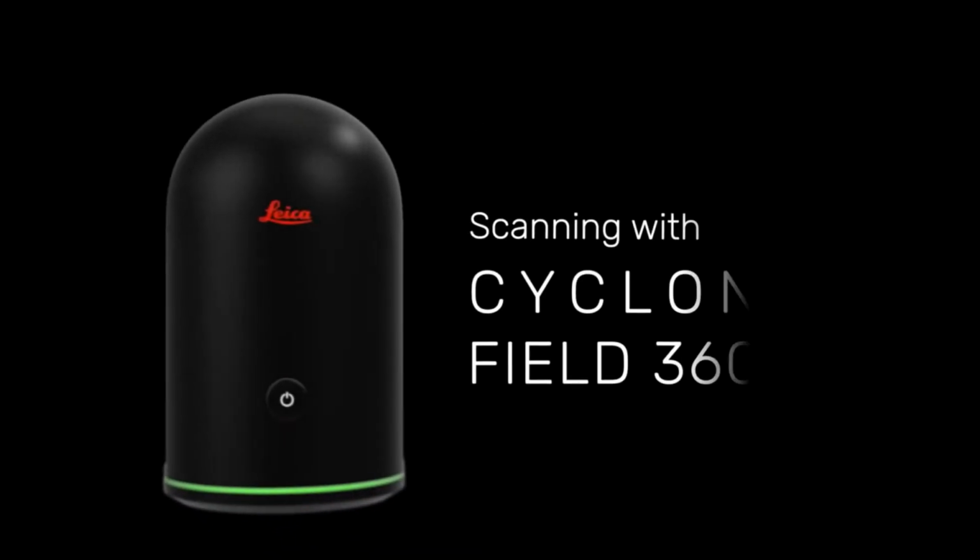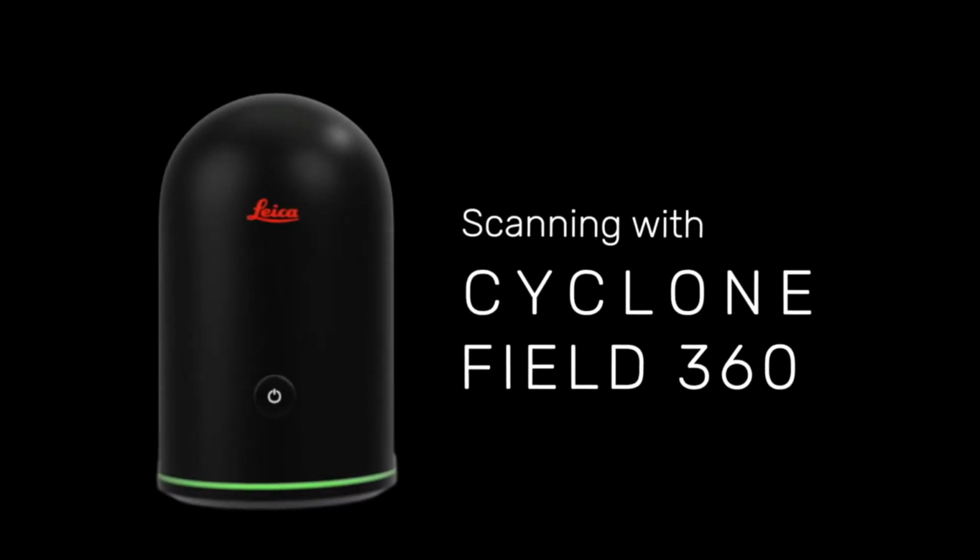Hey guys, I'm Andy, and today I'm going to show you how to scan with the BLK 360 with the Field 360 app on the iPad. Now I'm using my iPad for this, but you can also use Field 360 on your Android tablet, and soon you'll be able to use it on your phone.